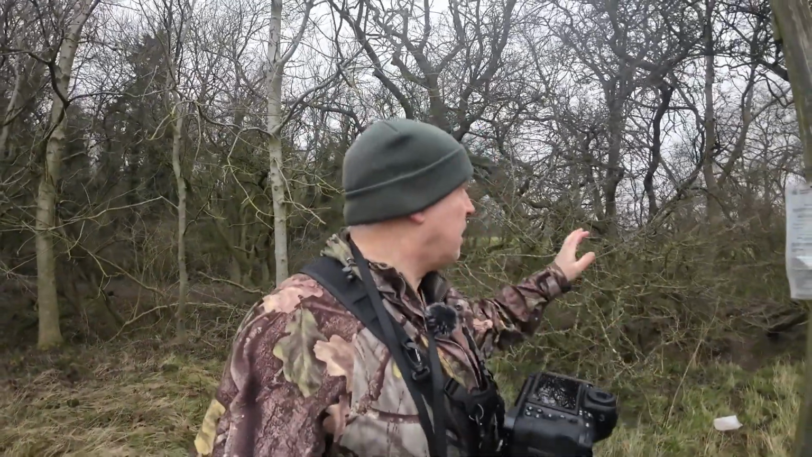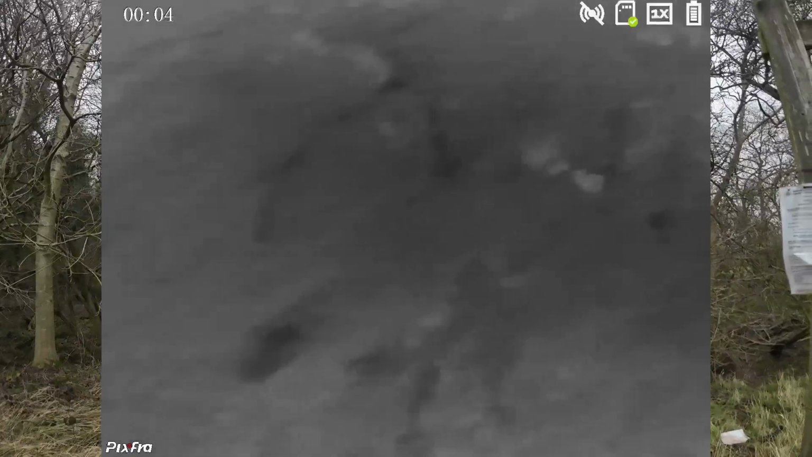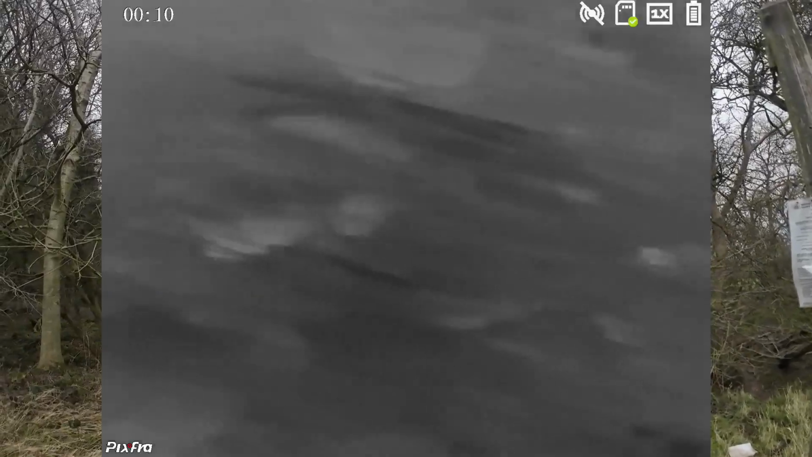Right, so I just thought I'd point this little bit out to you as well. I happen to know there's a badger set here, so if you look at this film, you can see there's a bank in here, but there's all these hot spots, and all those hot spots are where the entrances to the badger set are. So there's numerous holes.